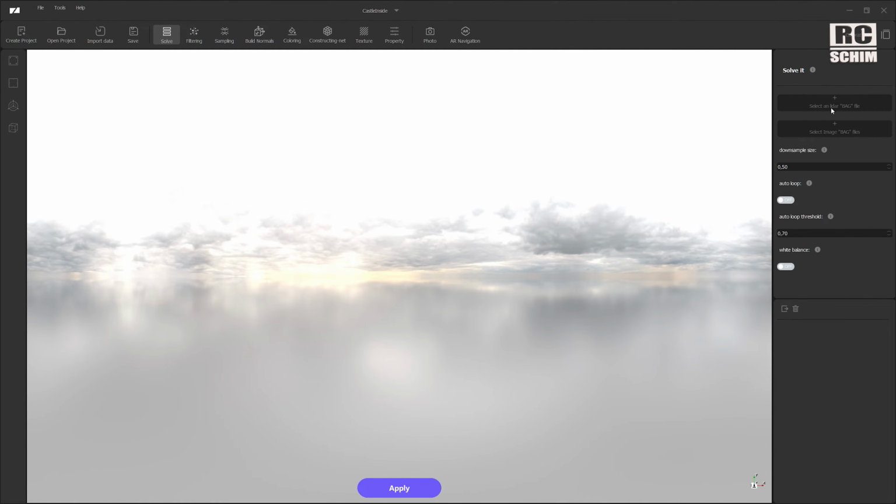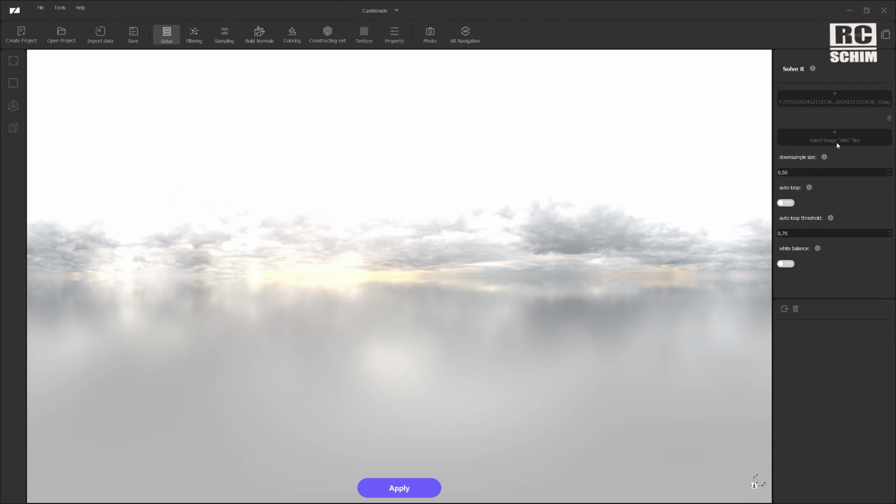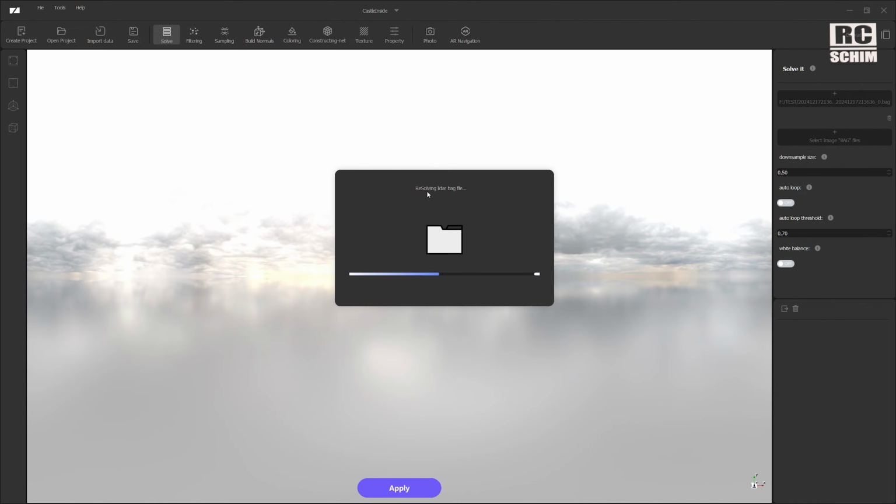bag files. The first one is the LIDAR. So LIDAR. And the second one is the images.bag. This is a quite time-consuming task, and I already did it, so I will leave this out. And if you're really just for the point cloud data, you don't need the image bag file, other than you want it to be colorized. For most of my scans, I didn't touch these things because I don't know what I'm doing. When you hit apply, it will resolve or extract the LiDAR bag file.